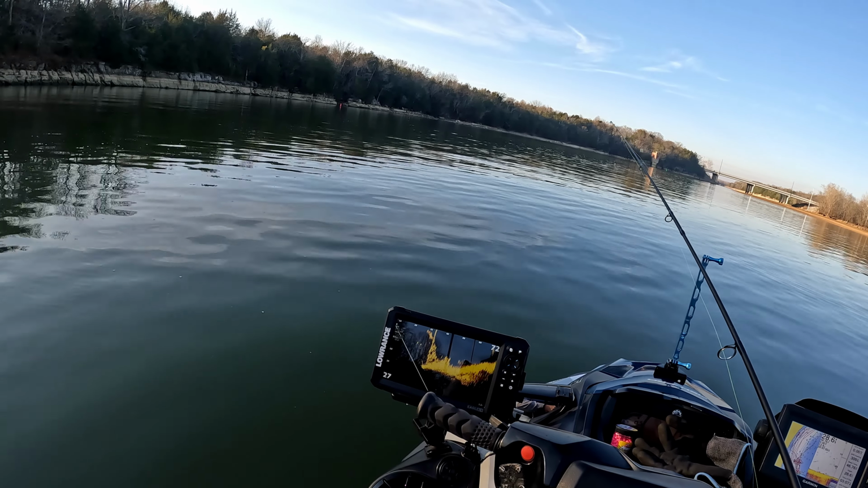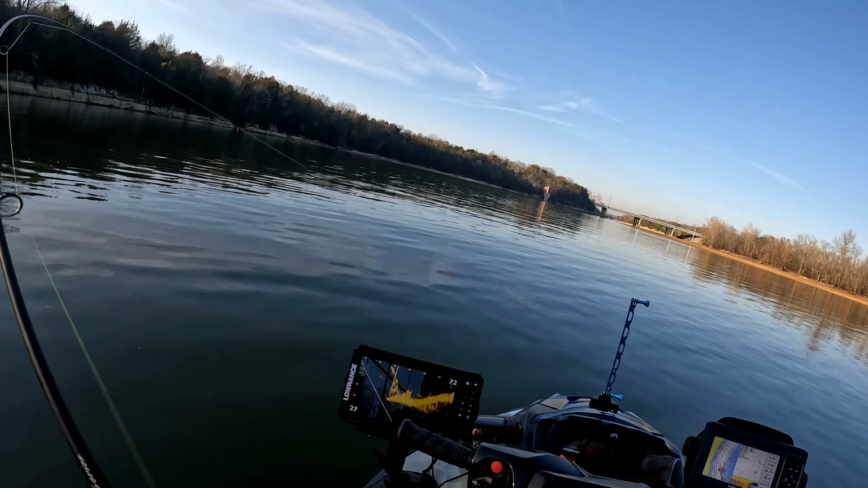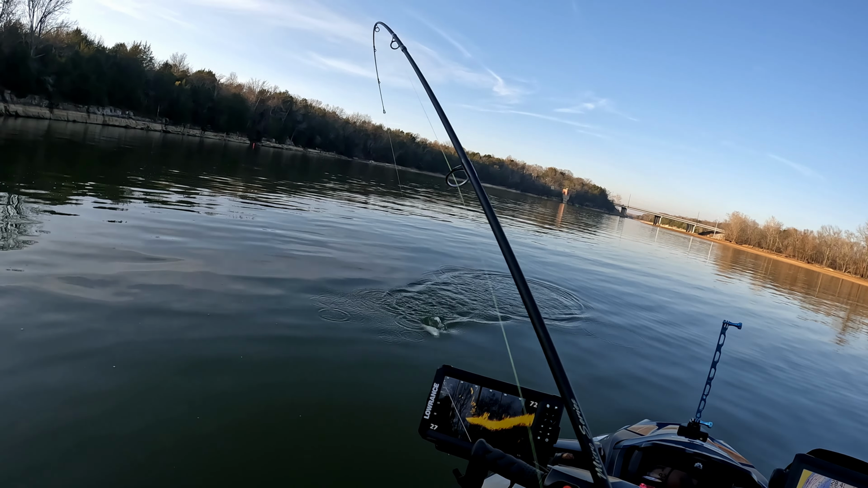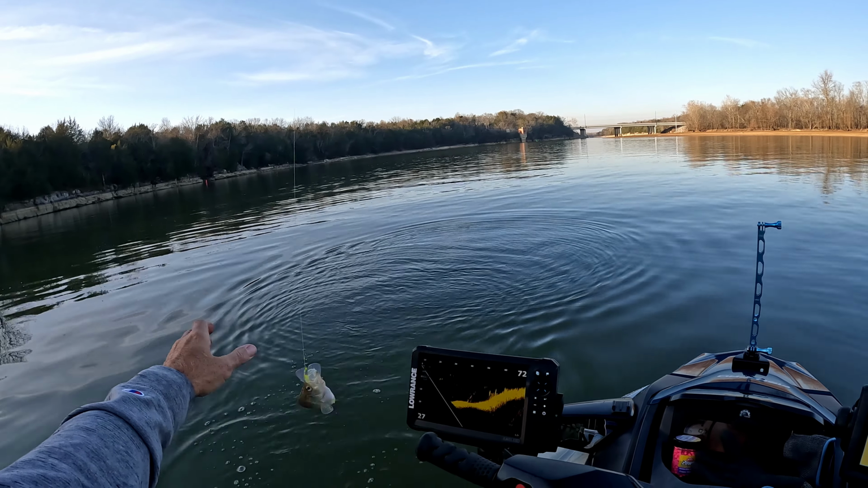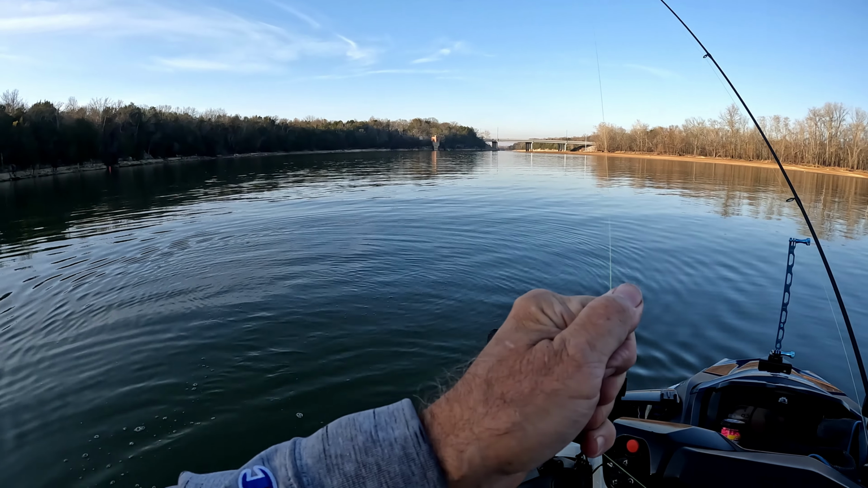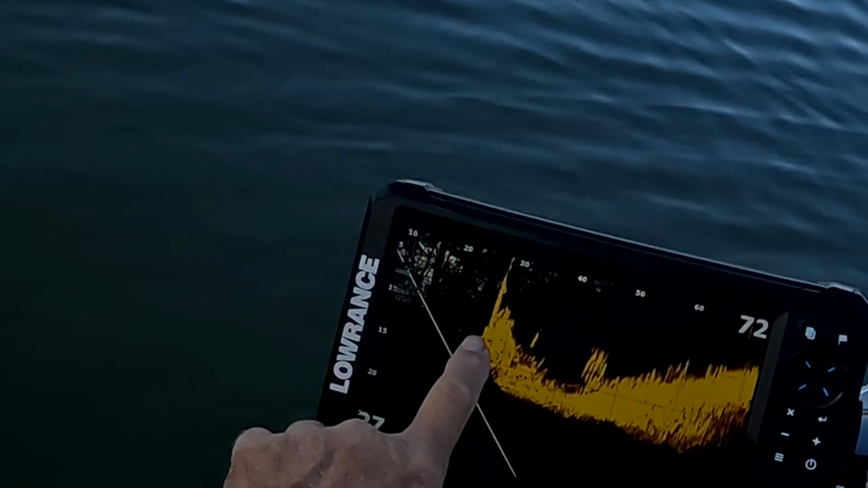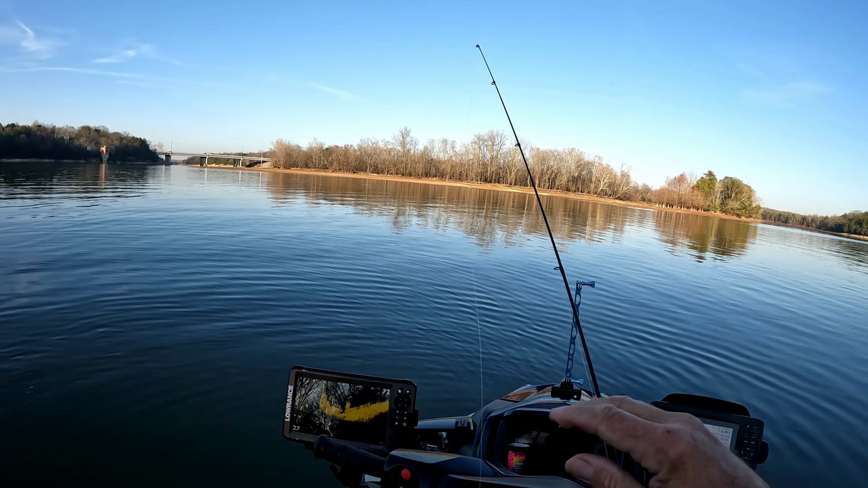They're right on a tree. Got one. Here I am, right there. Took him off the tree. Whoa, he's a good one. Oh yes, first cast, check him out. Holy crap. He pulled him right off that tree right there. He came right out and got it. That's a beauty.